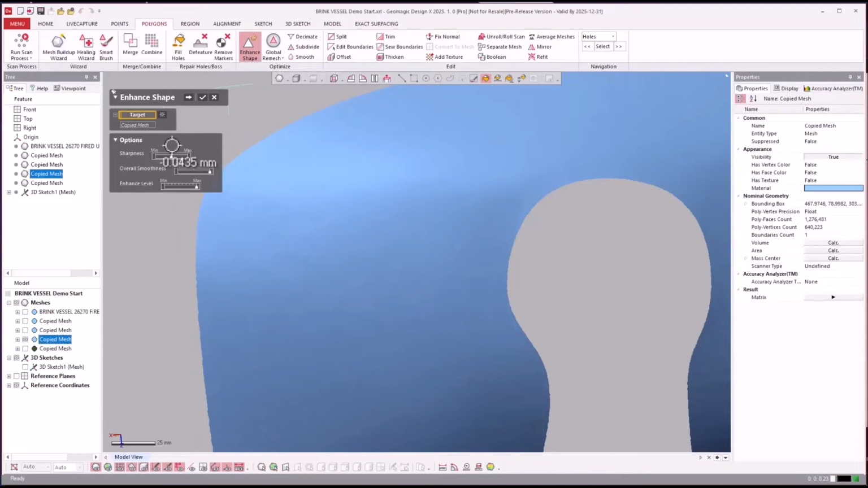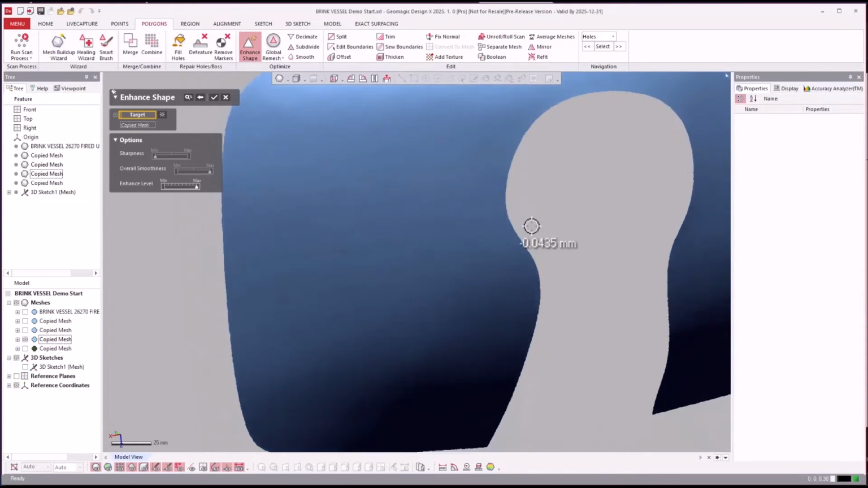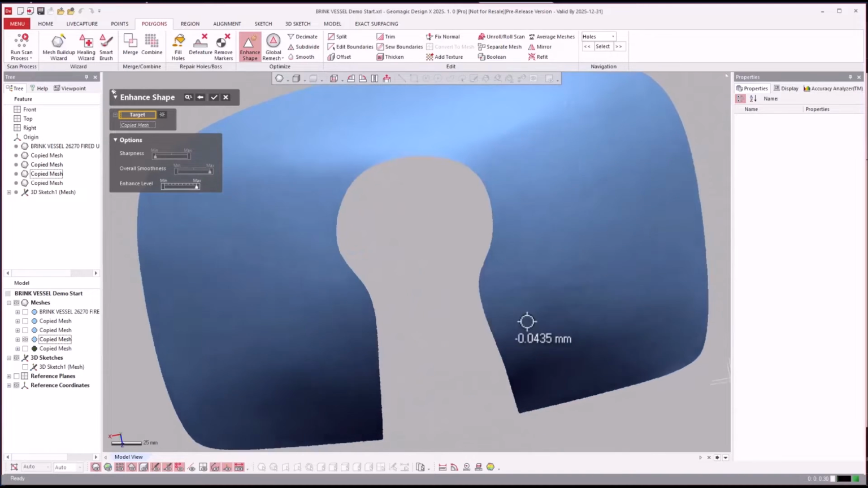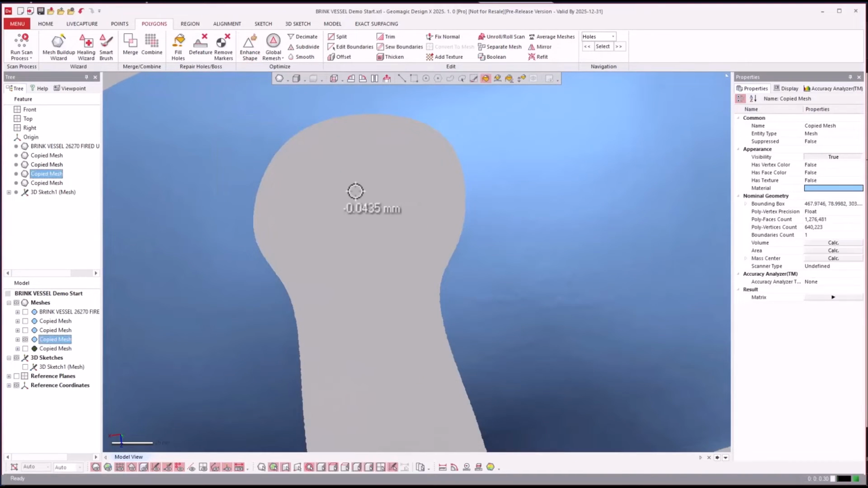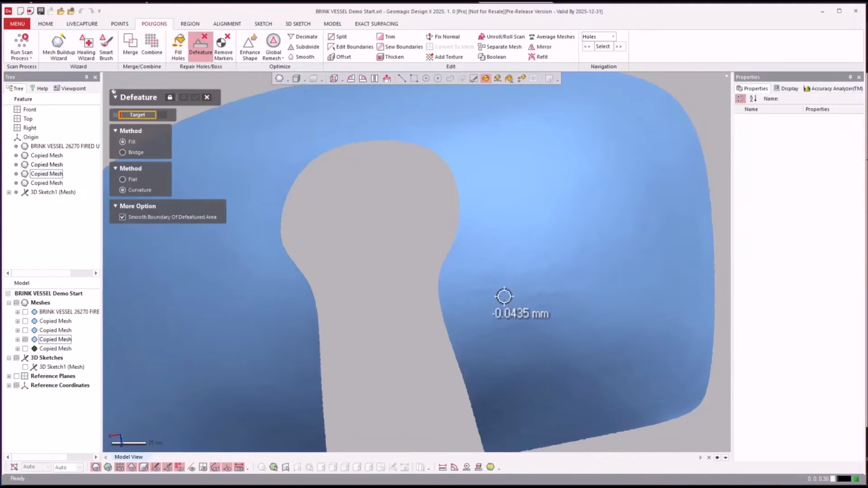Another one is using enhance shape and maxing out the smooth. So you can say sharpness low on this part, overall smoothness max, enhance level max, and just smooth the daylights out of this. When you're fitting a surface, it is nice to be able to smooth the mesh ahead of time. And this is separated from that, so if you ever needed to go back to that original mesh.